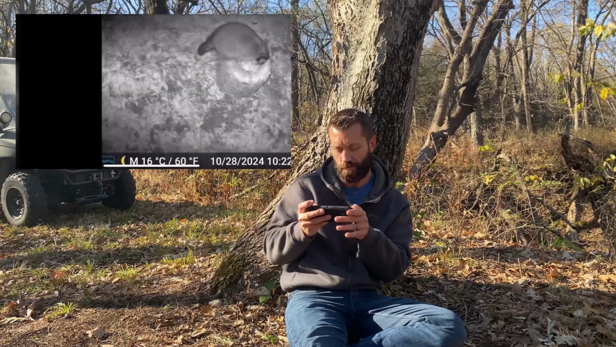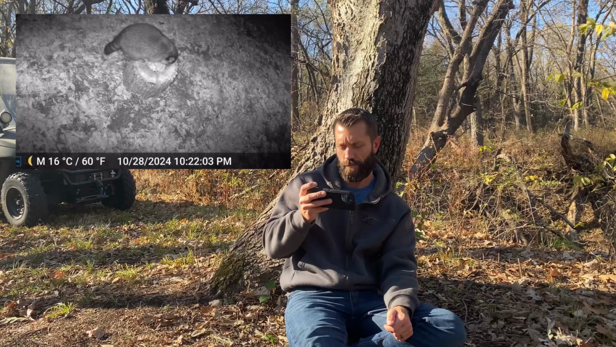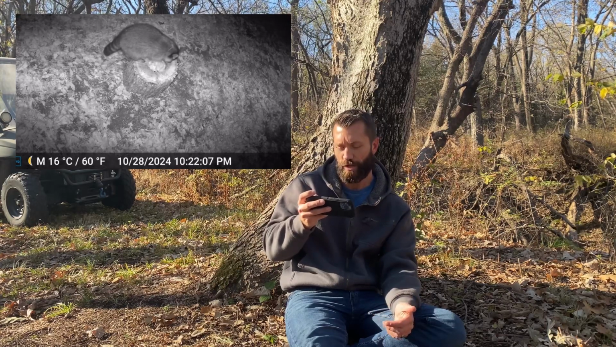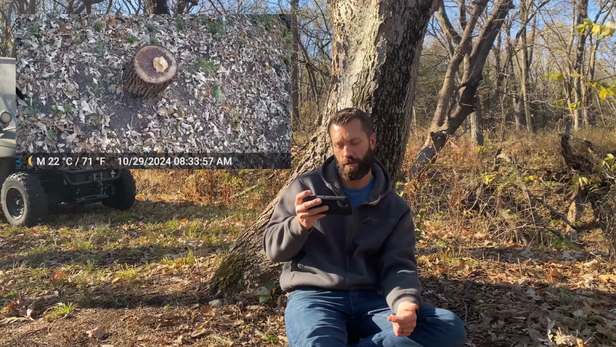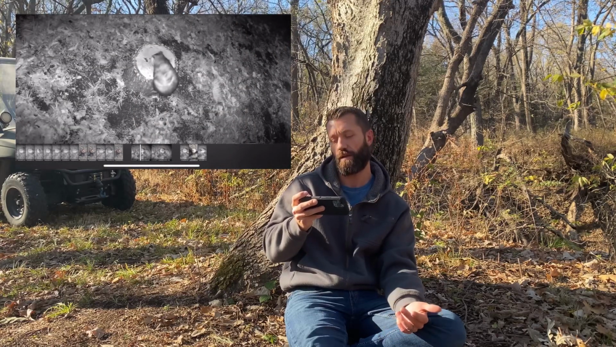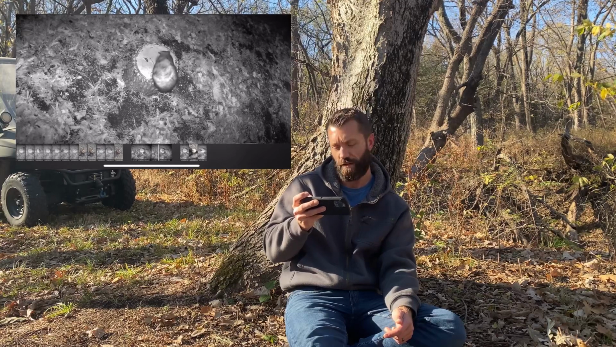Interesting. Ooh, there he is on top of the peanut butter. You can hear him licking the peanut butter and chomping his mouth. Ooh, woodchuck again. There he goes. Peanut butter's just about gone. Yeah, he took off. Oh, peanut butter is gone. Those guys are coming for the cleanup, cleaning up the last few crumbs, I guess.